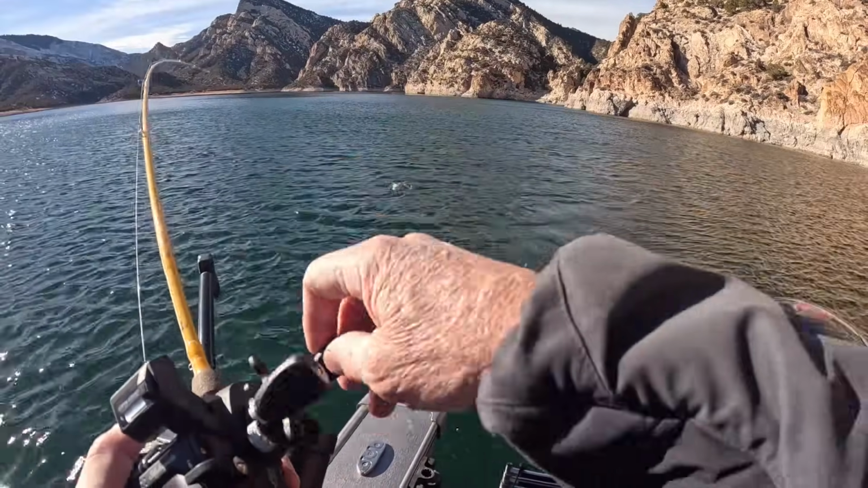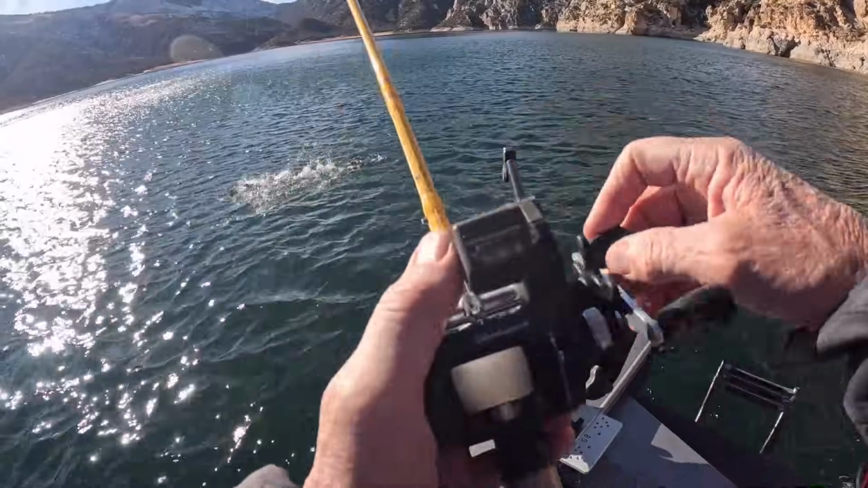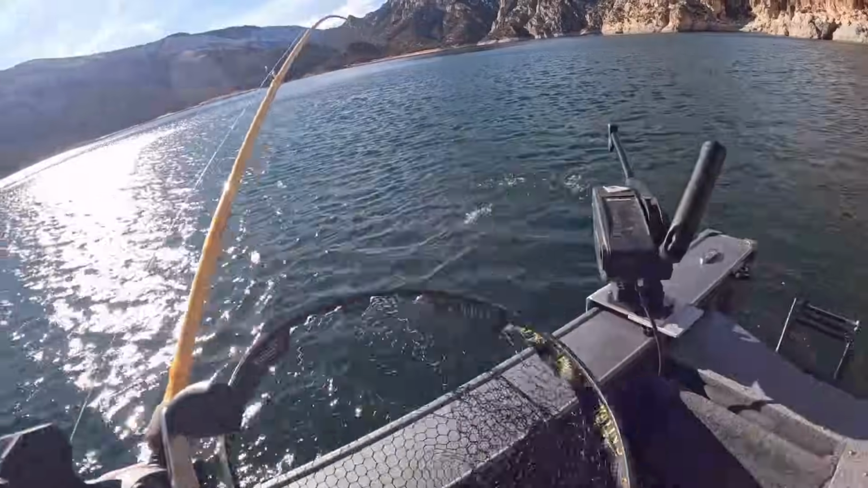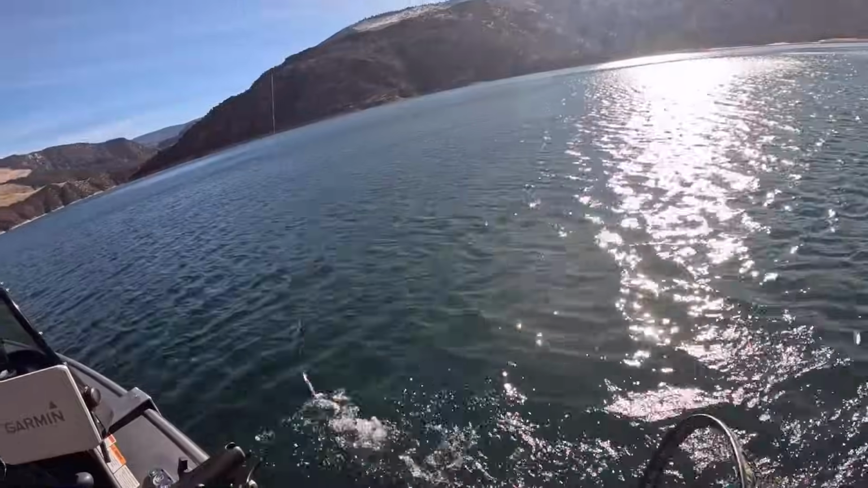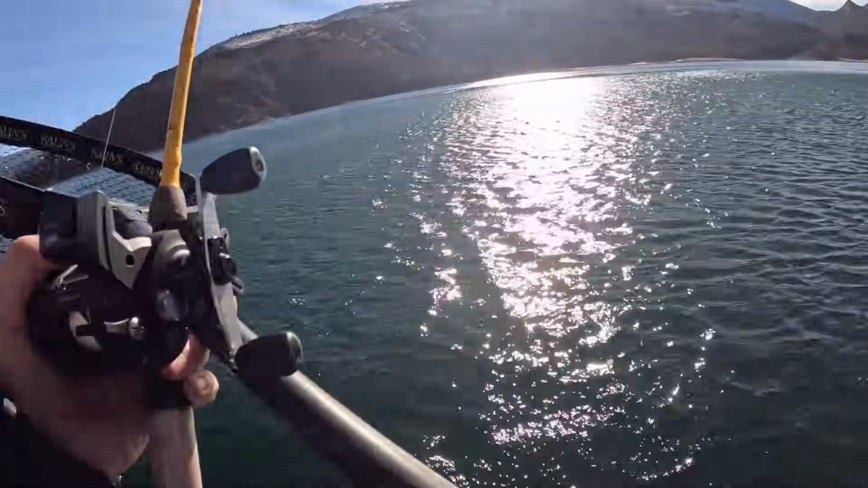Oh, it looks like it could be a kokanee. I can deal with the wind. There we go. Well, there's number 3.